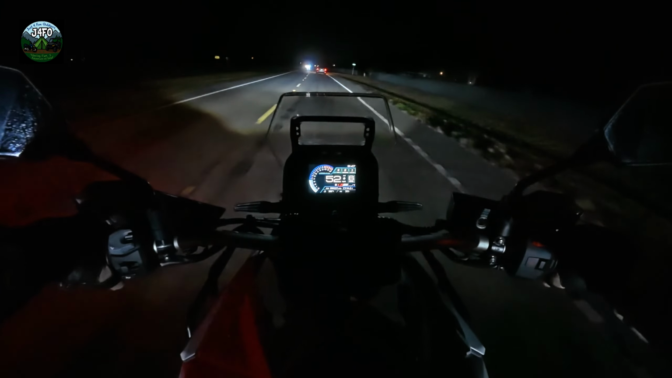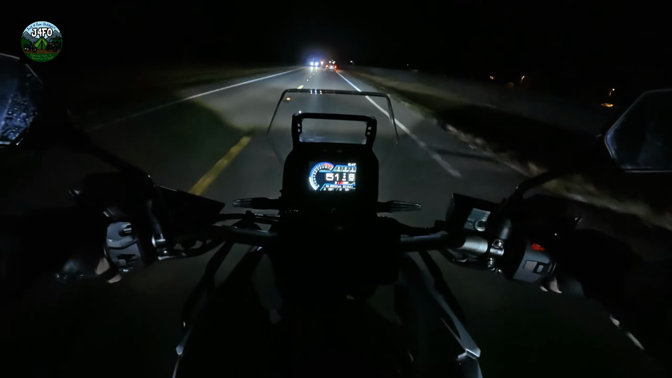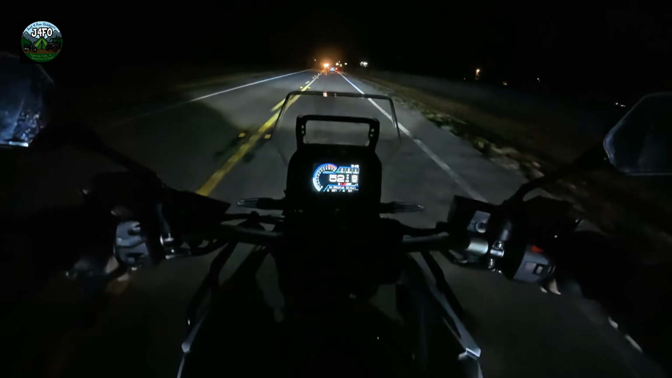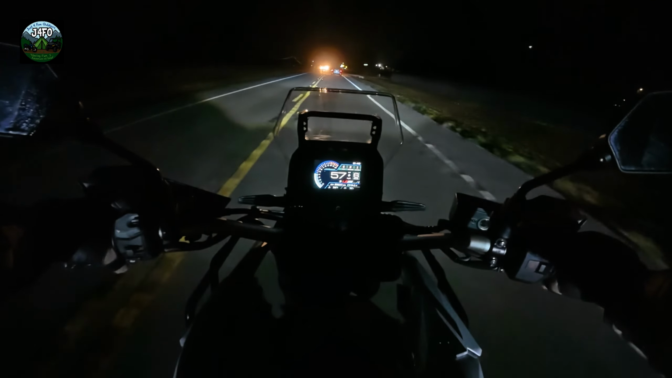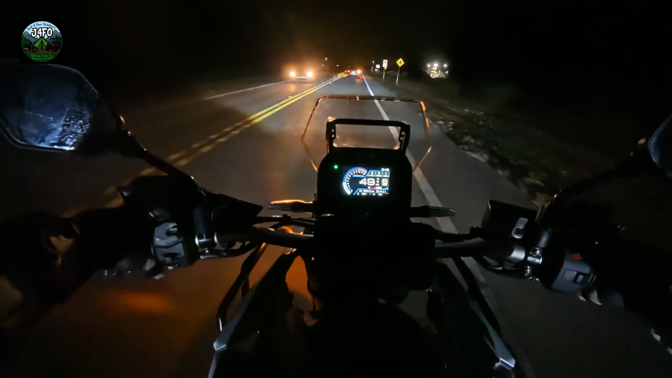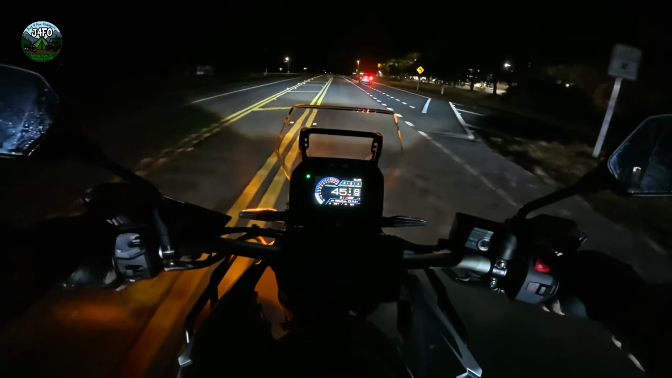But nonetheless, this thing has a power band that pretty much encompasses the entire RPM range. It's really, really cool. I like to lug along, and if I want to roll on it, I just roll on it like that. And I can do so.